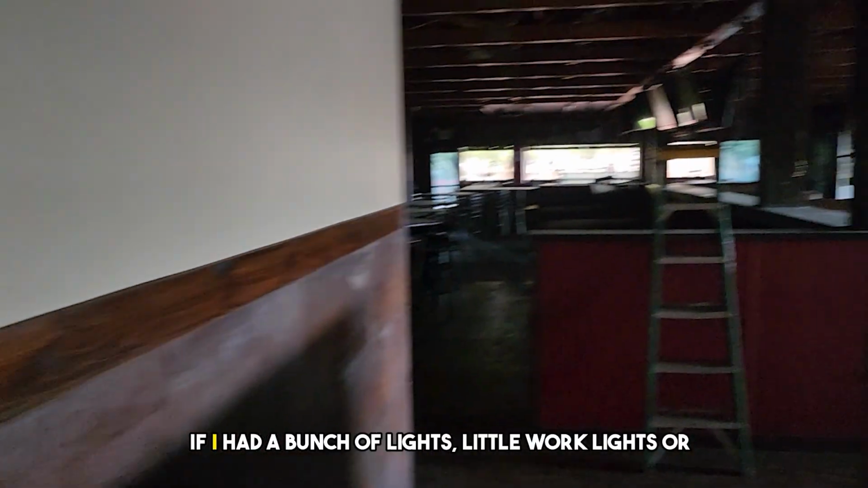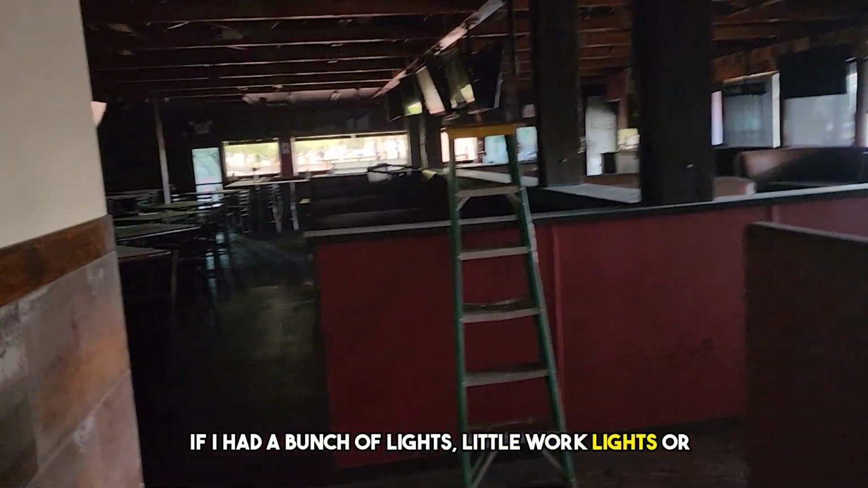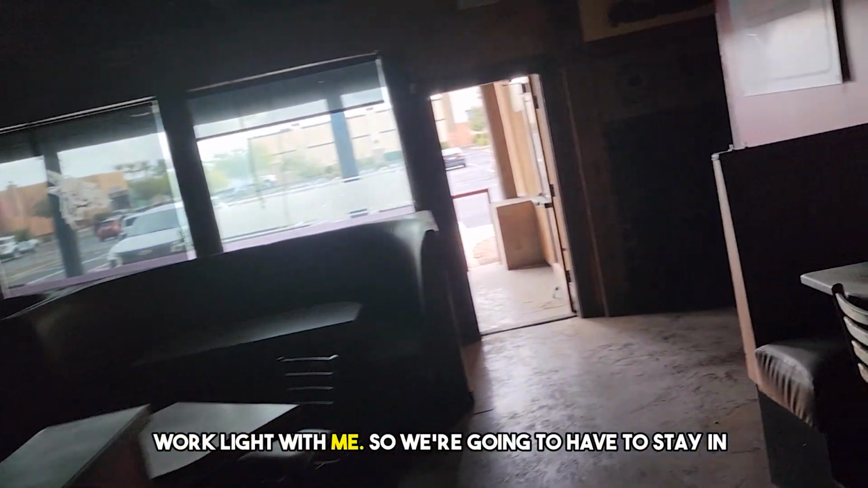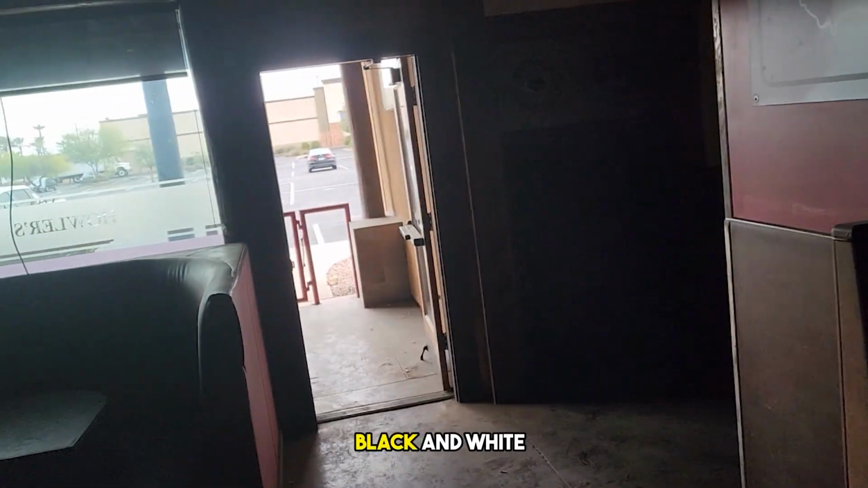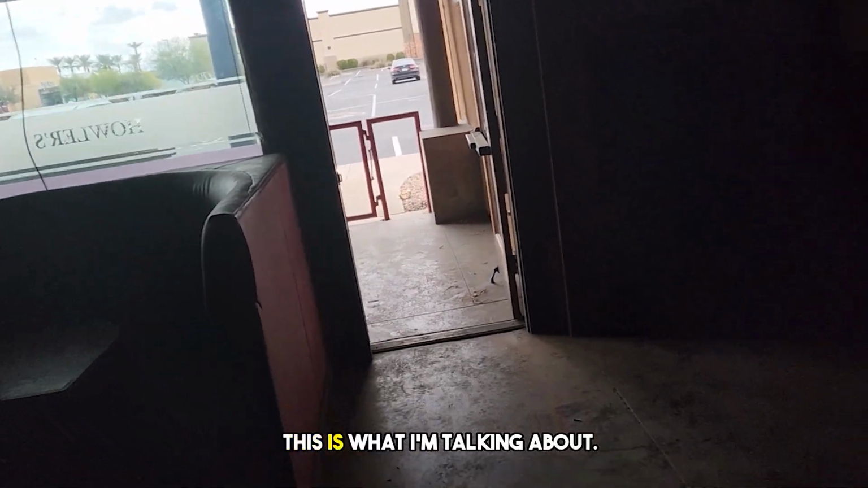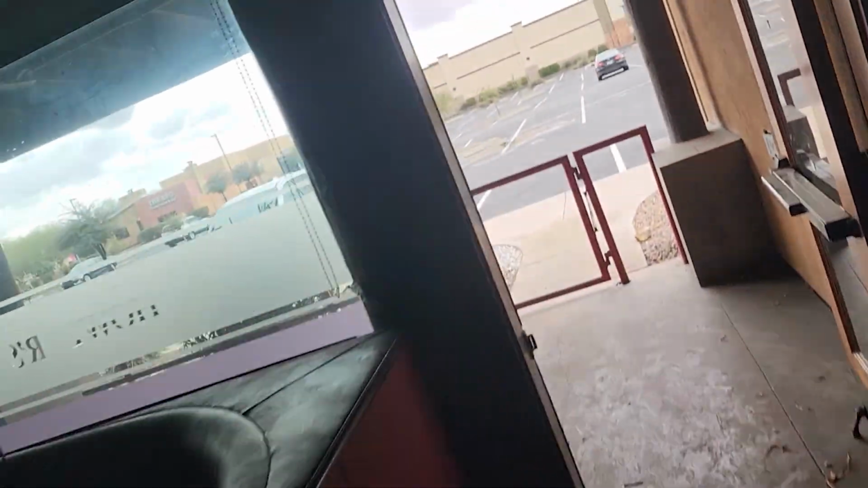So in order to get around, first of all, we're not going to be able to take color images. It's just too dark. If I had a bunch of lights, little work lights or something, I could do it. But I only have one little work light with me, so we're going to have to stay in black and white for the photo. So this is what I'm talking about.